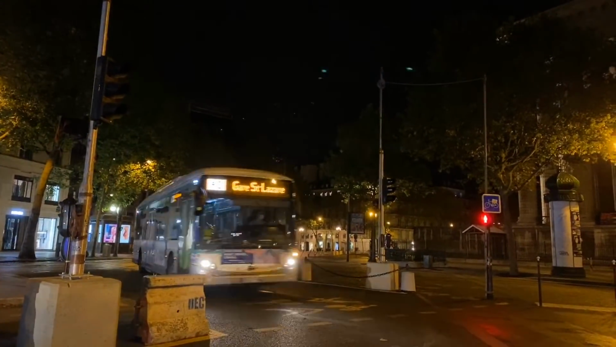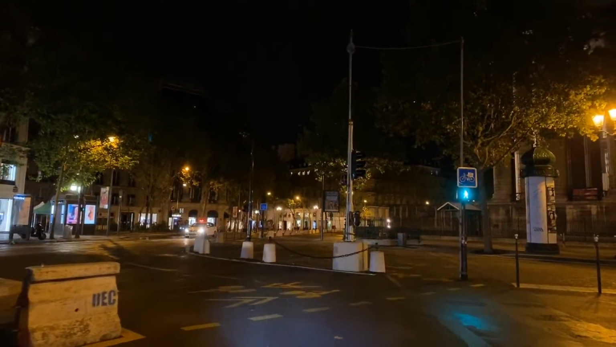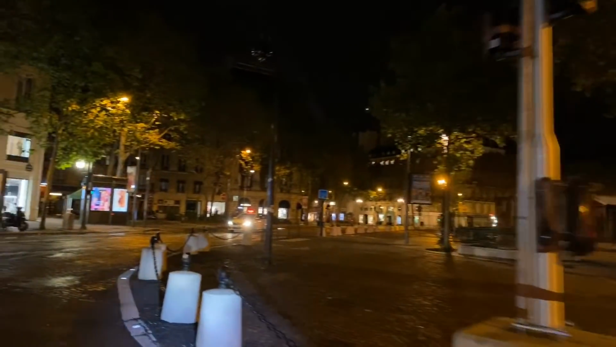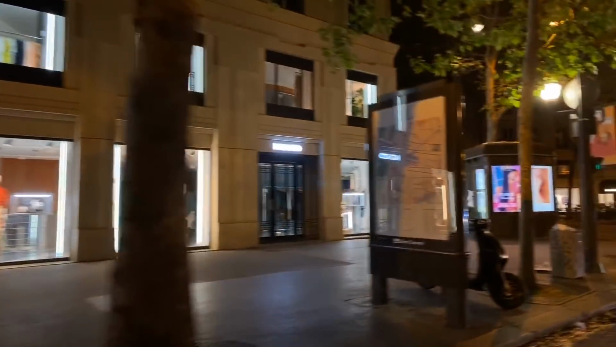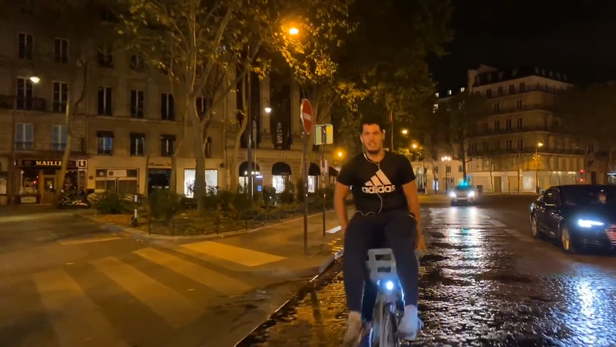I do stop for buses. I've decided to do that much at least. Okay, so we're gonna cheat a little bit and pop over on this side so we can see the facade better of La Madeleine. Oh, there we go.